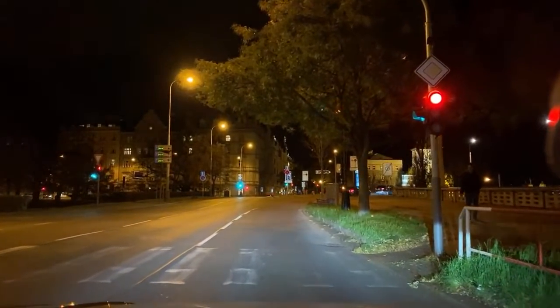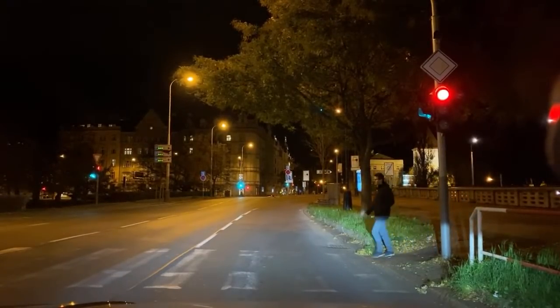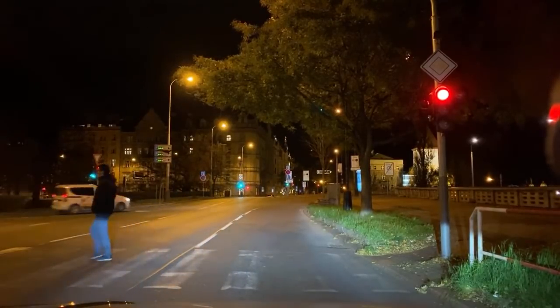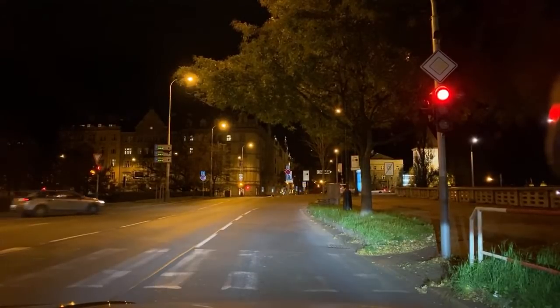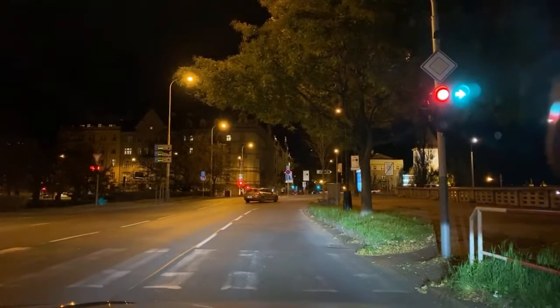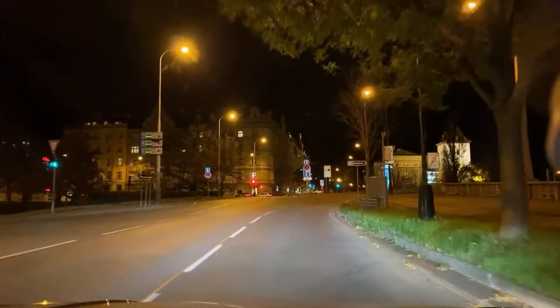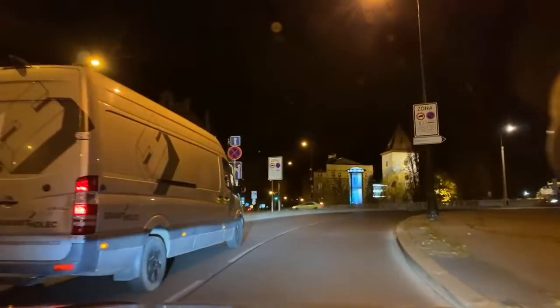So the bridge to the right is Jiráskův Most. I believe it's something like 1927. Somebody will correct me, obviously, in the comments. And somebody's already telling me that I shouldn't be driving after 9 p.m. Well, if I do get pulled over, at least you'll see it live. But thank you, Internet, for ruining the fun for me.